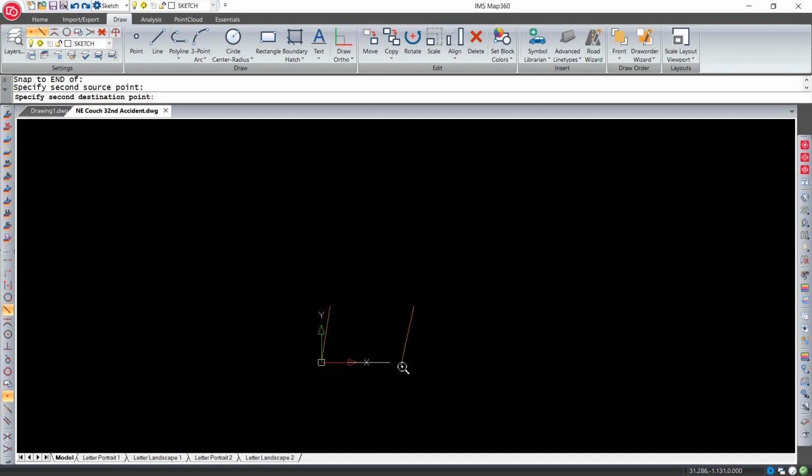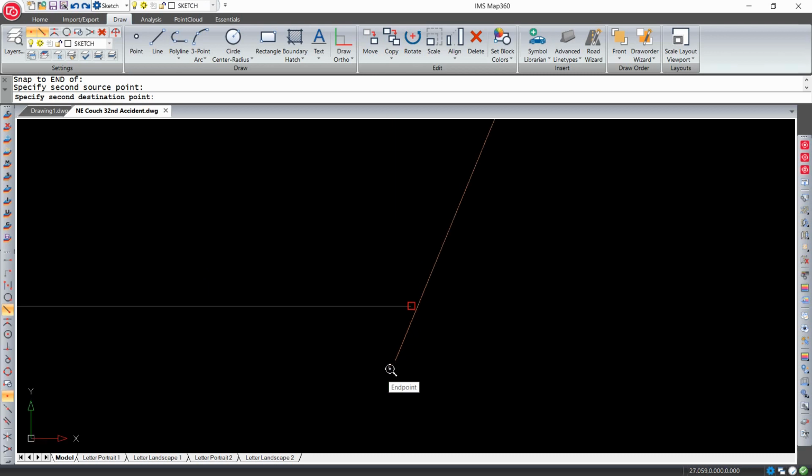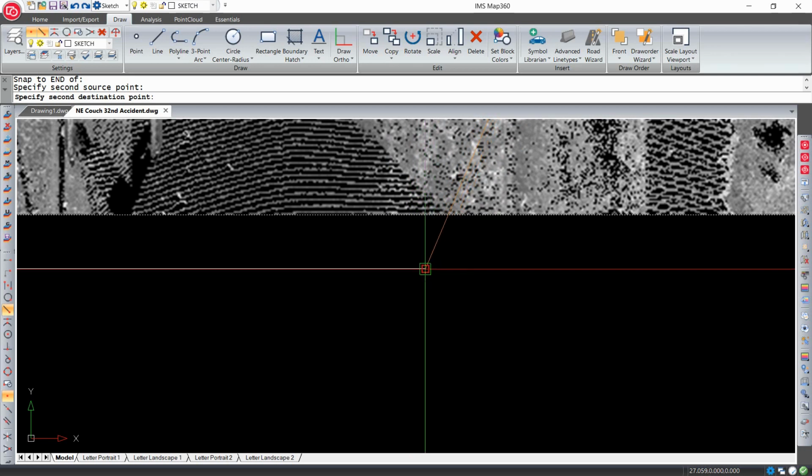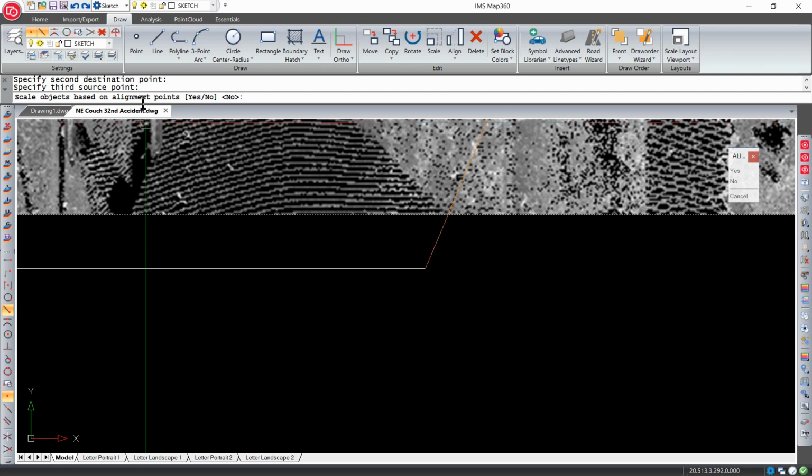Zoom out. Notice as I come across it, it wants to basically ping me right on the end of that. Now, it's asking me for a third point. We're in 2D right now, so we don't have a third dimension that we're going to rotate this on an angle. Just press enter. Now, this is an important part.